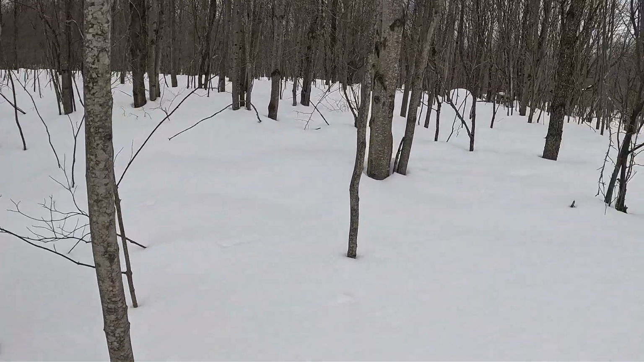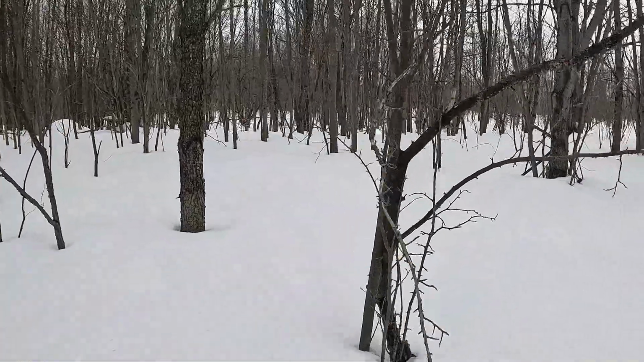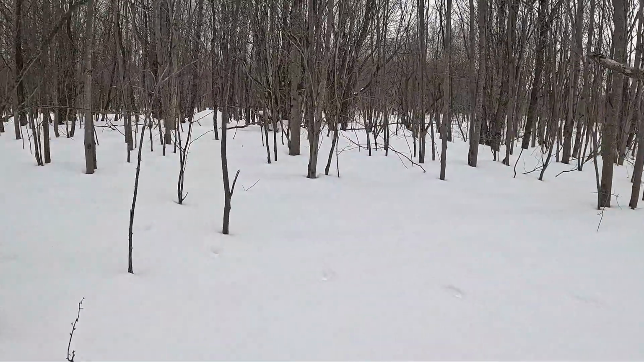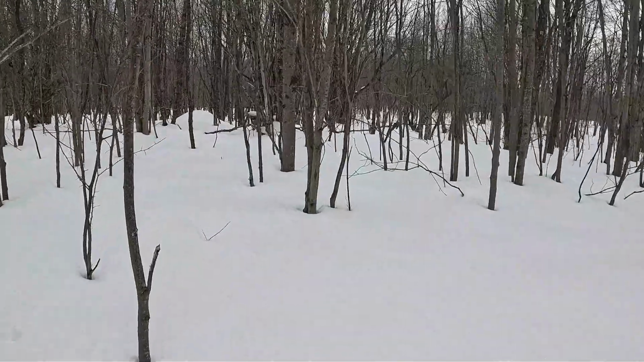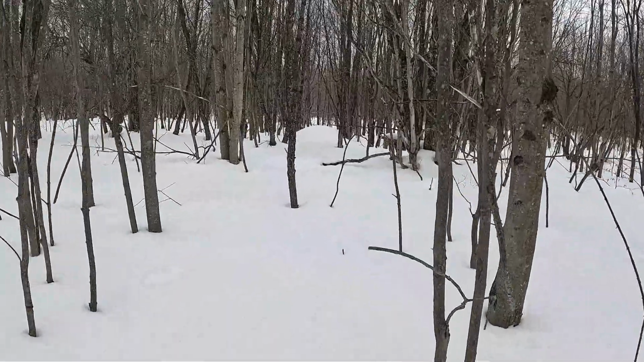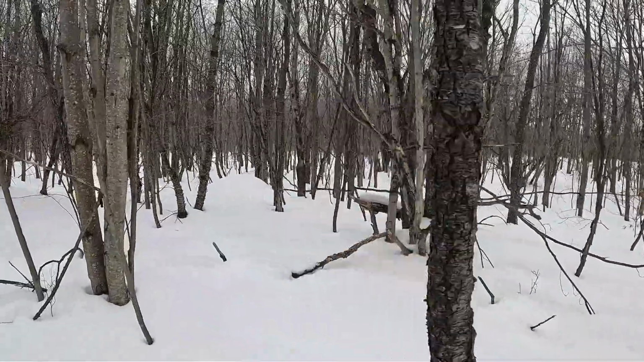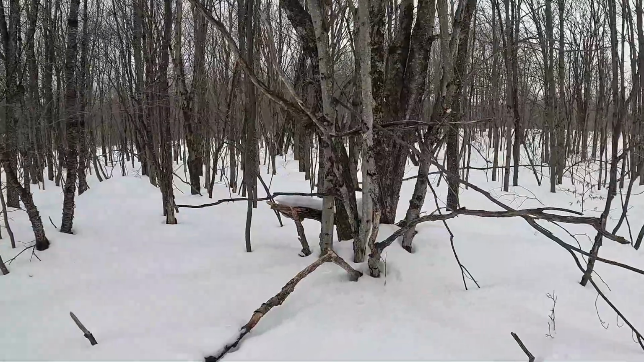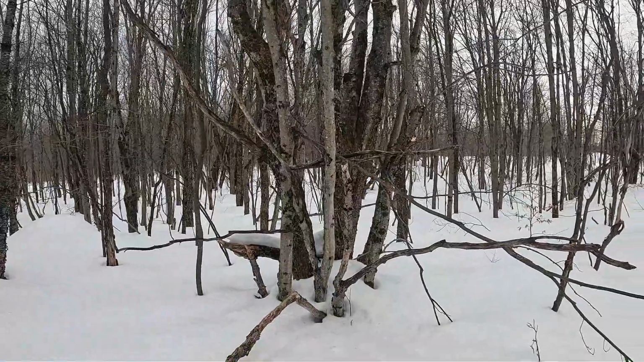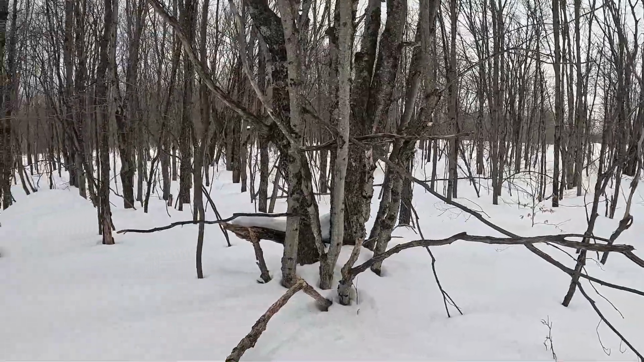Now, I believe I have another trail cam somewhere over here. Let's see if we can find it. Love these trees. Look how the branches fall down and create different shapes. It's kind of spooky, but really it adds a lot of character, personality to the trees.